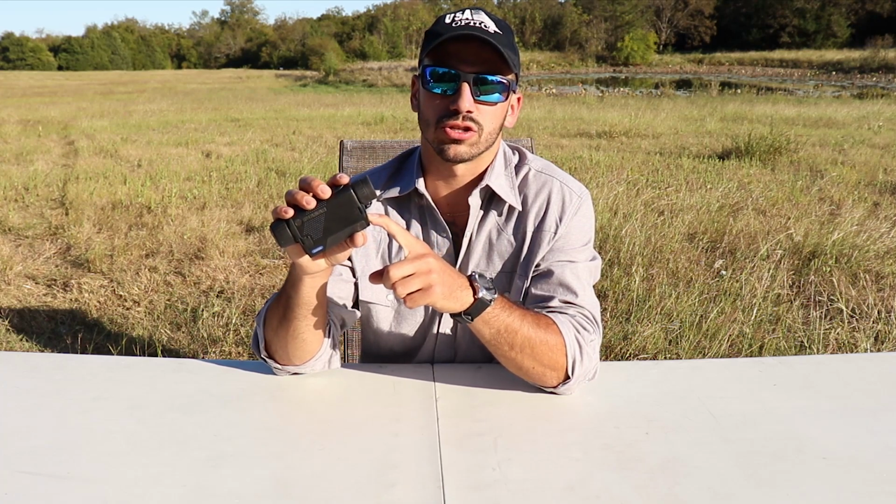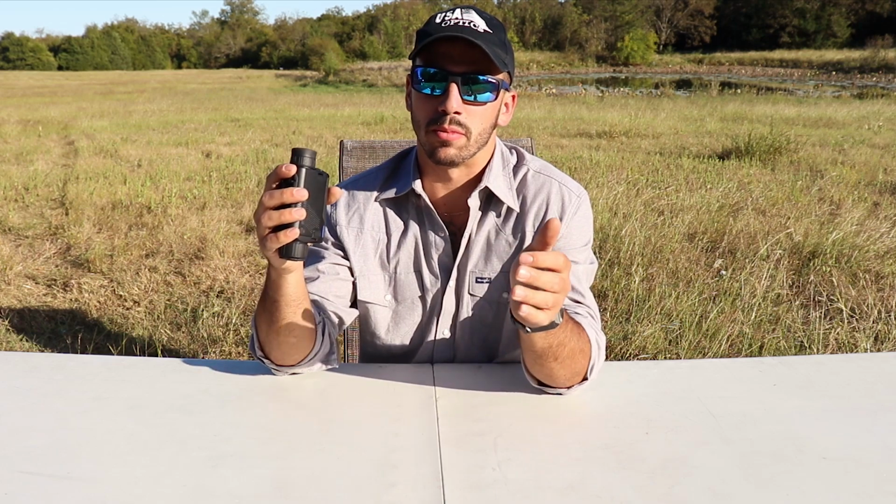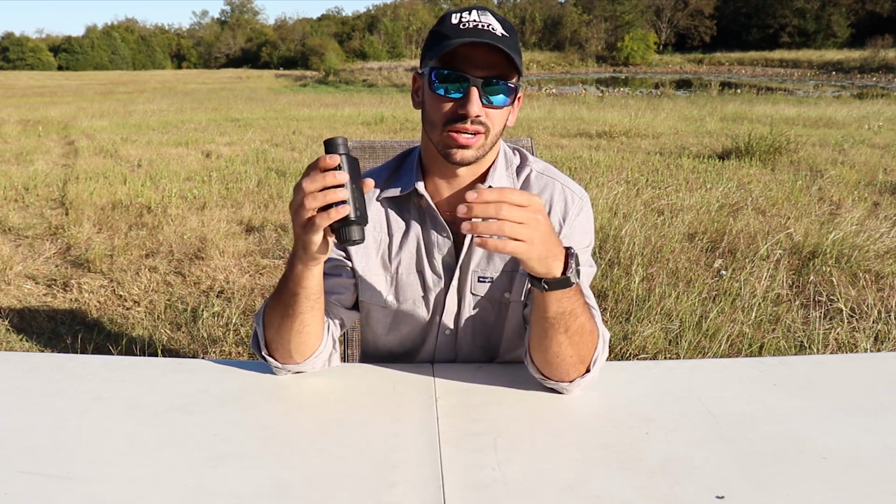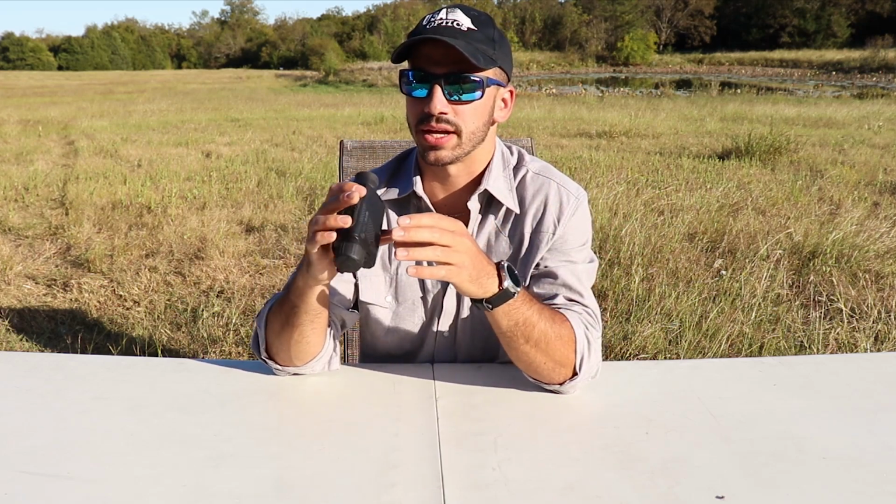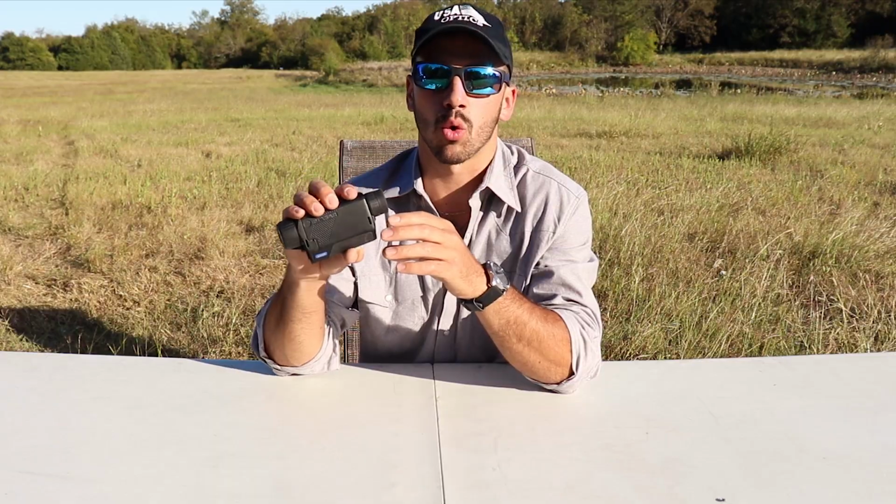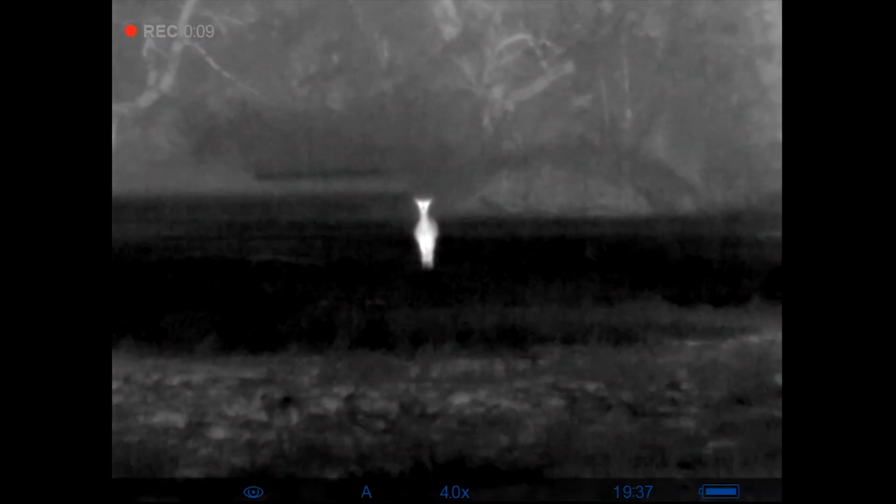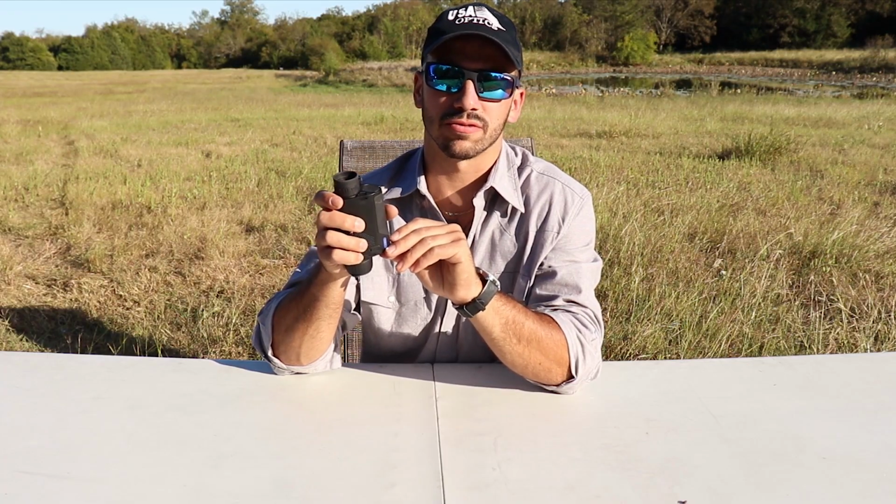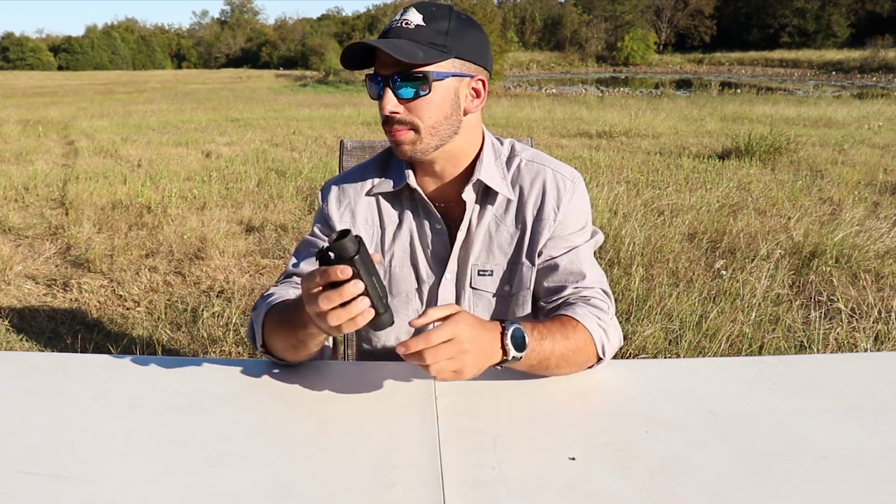It's got a 50 hertz refresh rate, which keeps things moving very smoothly. If you're in a moving vehicle and you want to scan, you can do so relatively easily, as long as trees aren't too close, or if you're trying to scan a big field or something. It's got onboard recording. The 16 gigabytes of onboard storage nets you about 5.5 to 6 hours. I've gotten about 3.5 hours of footage from it in one night, and I still had quite a bit to go, so I think it's pretty accurate.